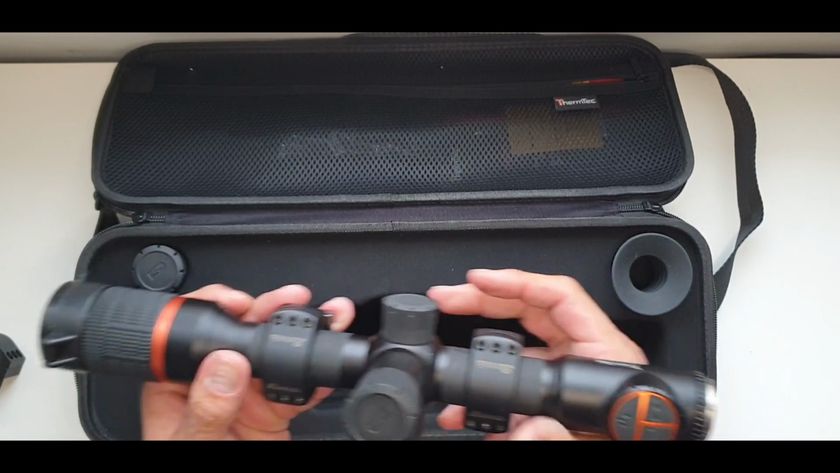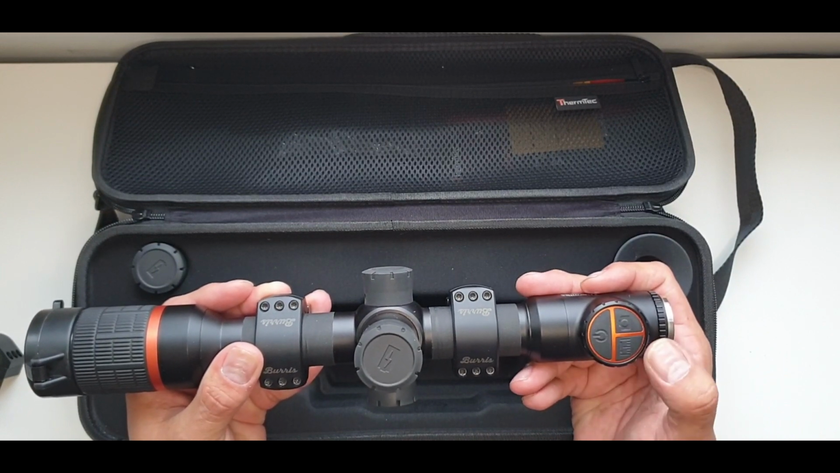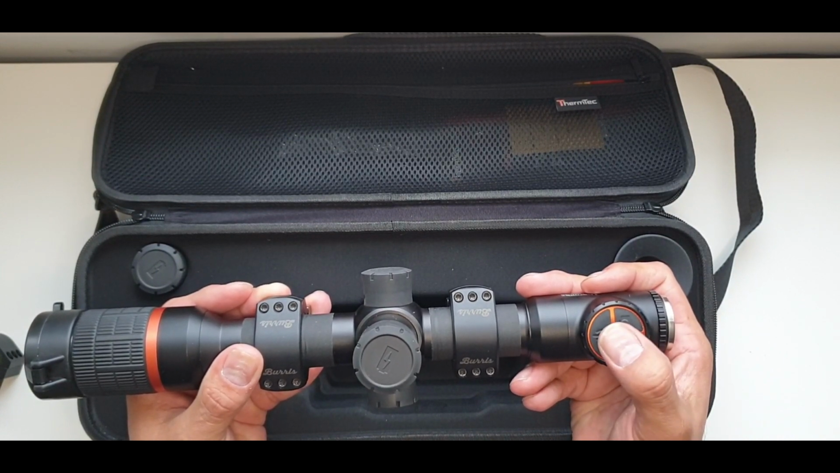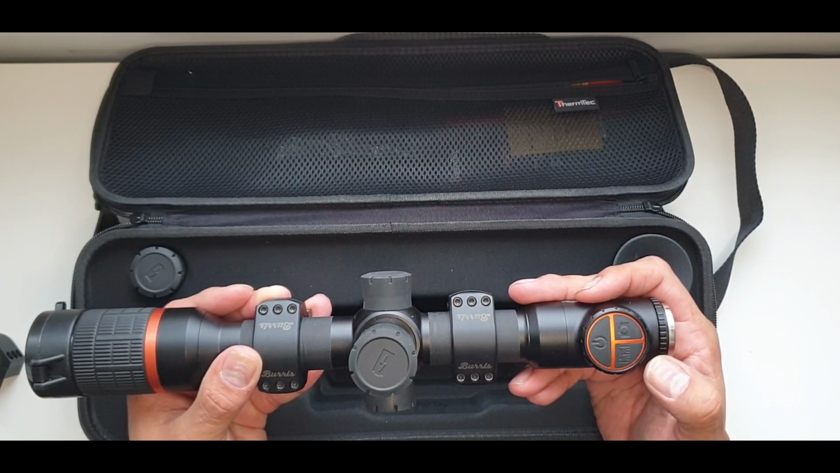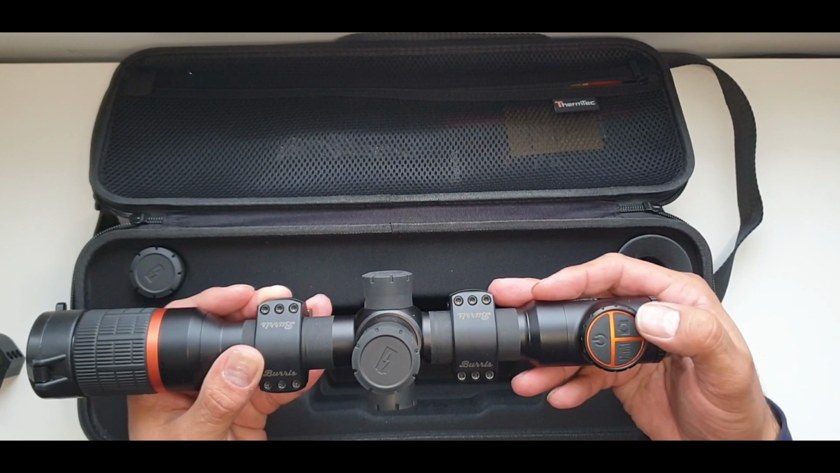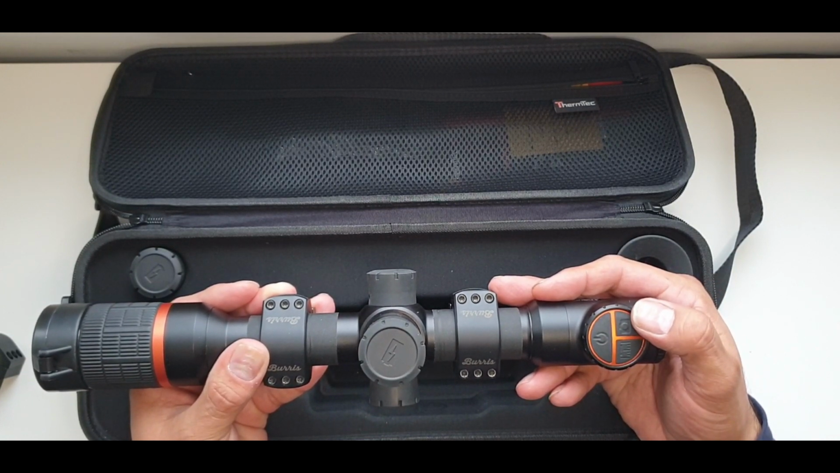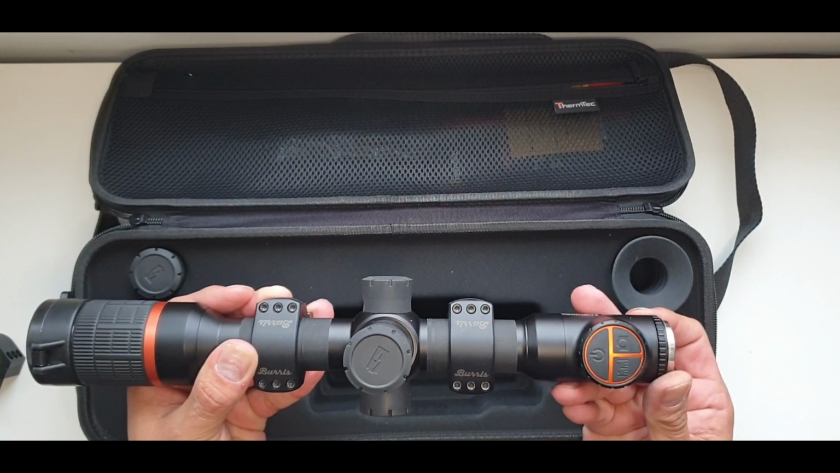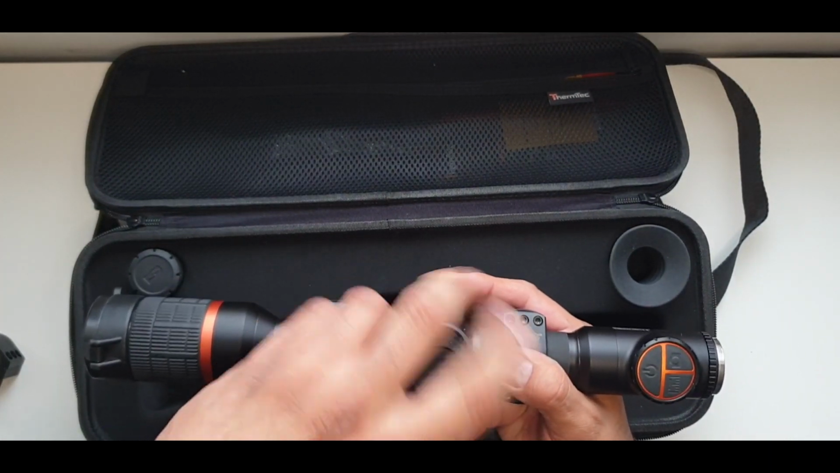But anyway, you have your main control button here. That is your standby and on-off button. That there does your AI range finding and also your color palette. That one there will do record or camera function. This is your ocular lens adjustment. In here you'll have where your battery is stored.